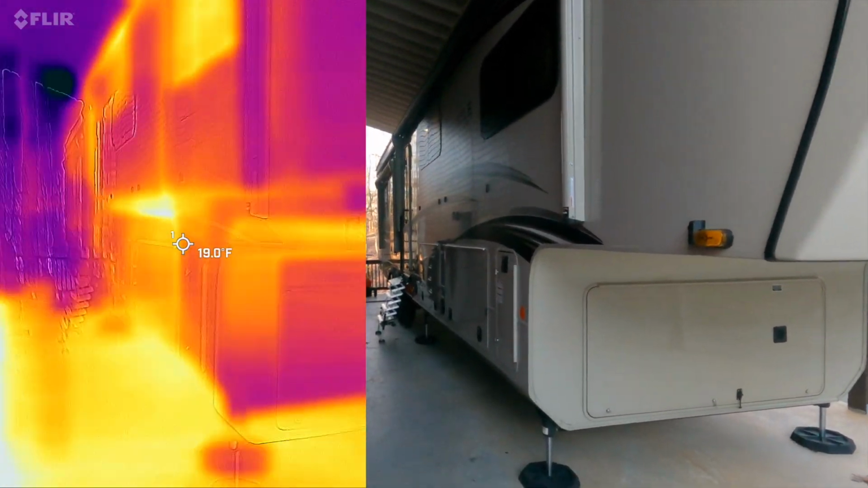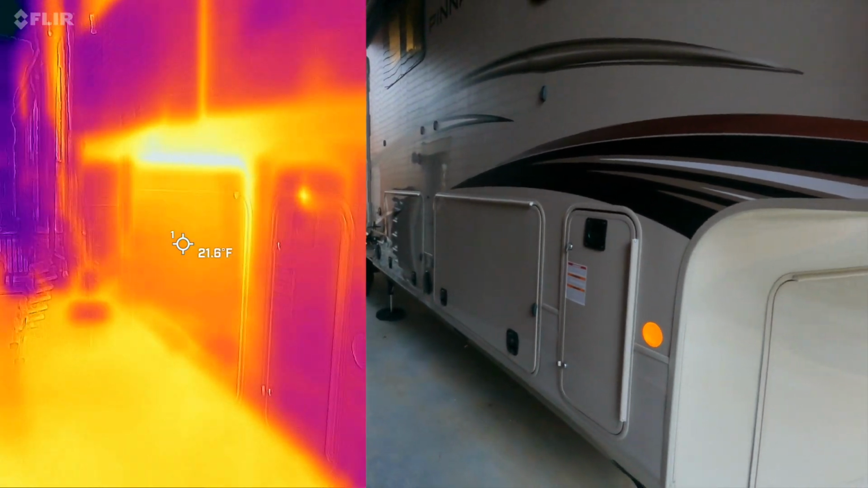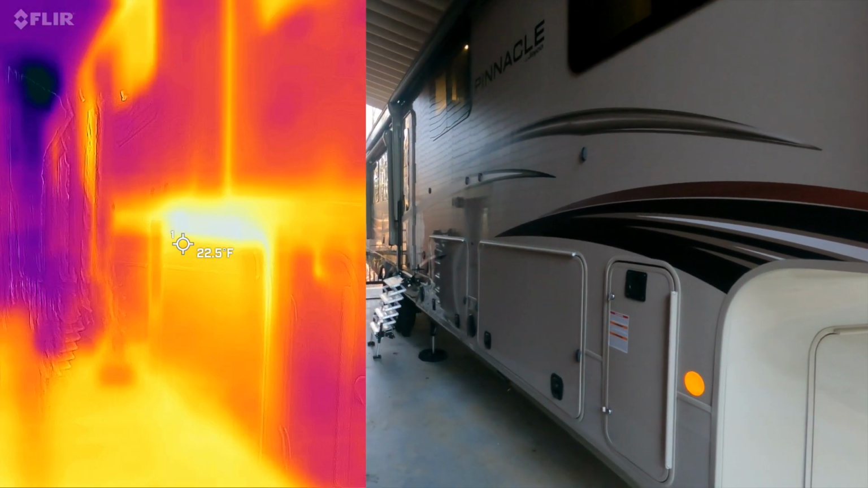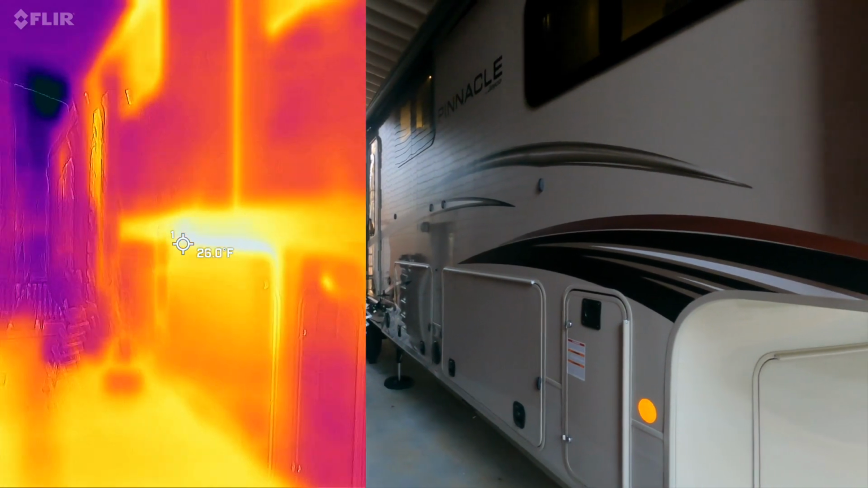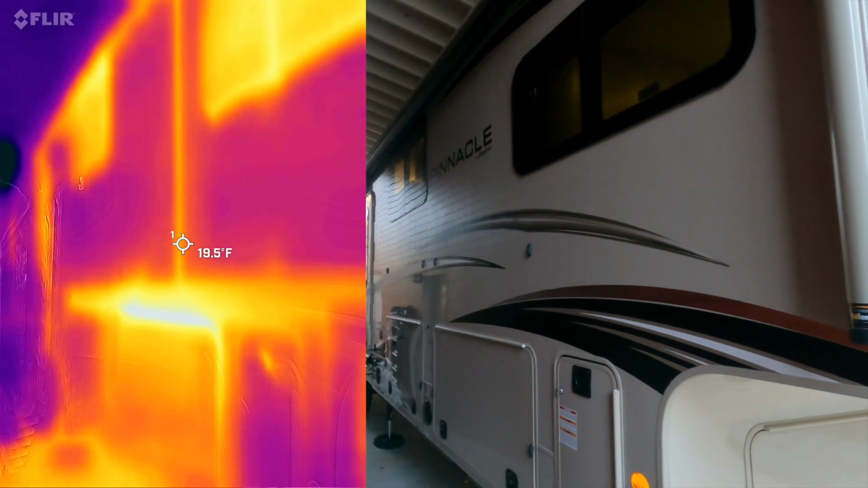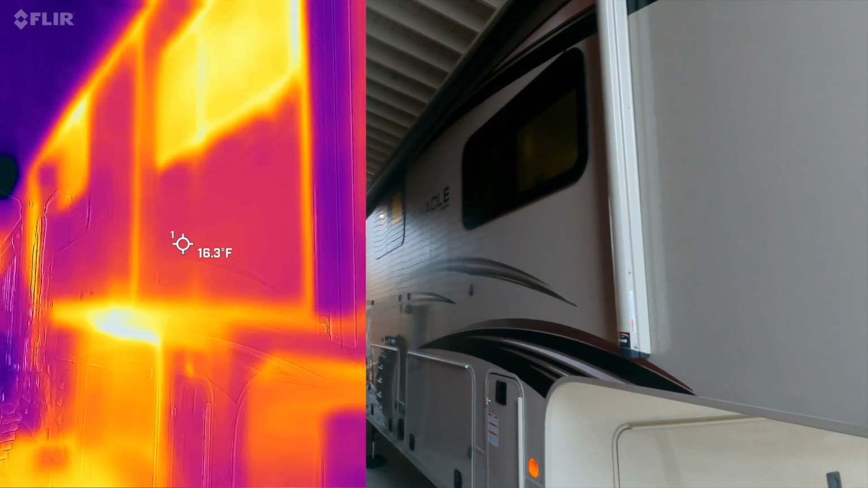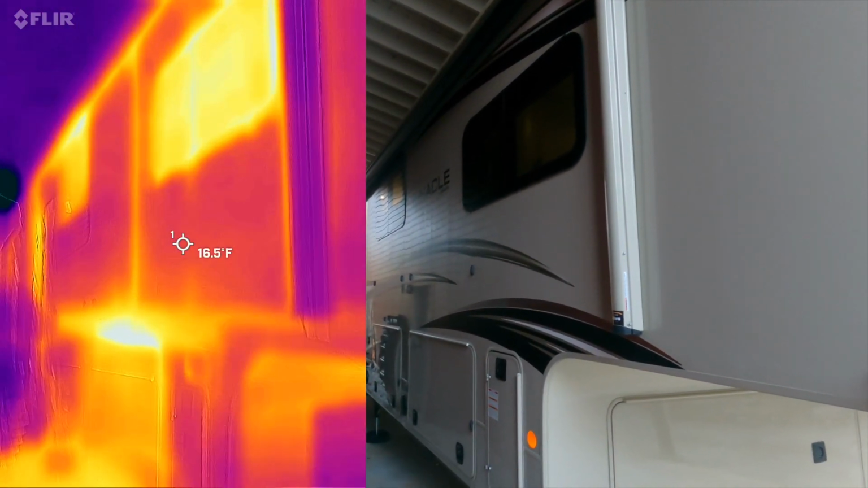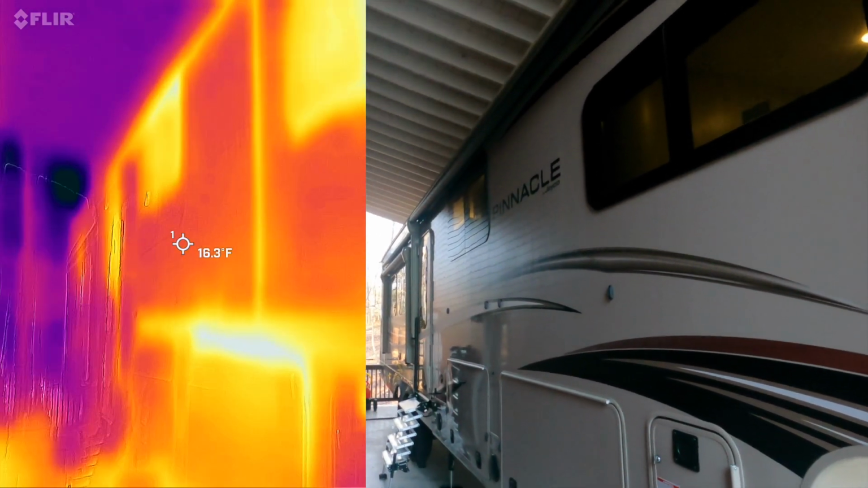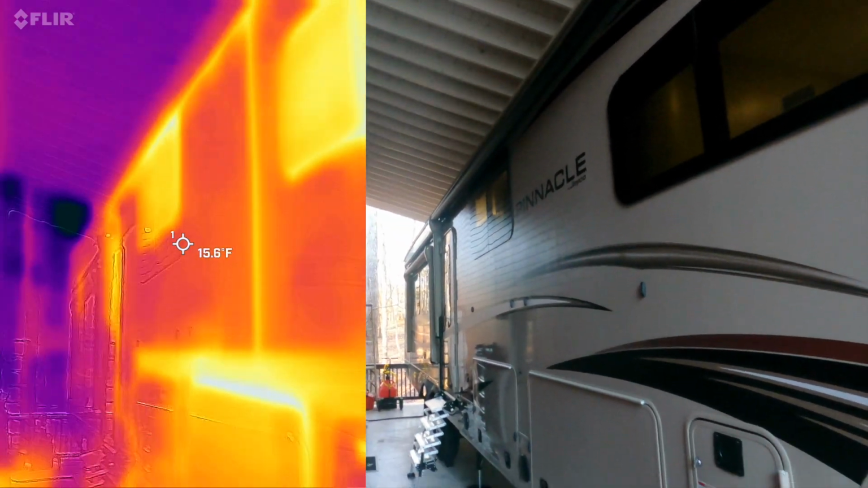We'll kind of work our way down here. This is the underbelly, of course, and it's registering right about 20 degrees, but notice around the perimeter of that door we're getting a little bit warmer signal, picking up naturally because that gasket is only so tight. And again, notice the structure. You can see the aluminum stud. It's always amazing to me on a laminated wall like this one, how few studs there actually are, and it's still really strong. Same thing with the window, like we'd expect. Quite a bit warmer coming out of the window here.